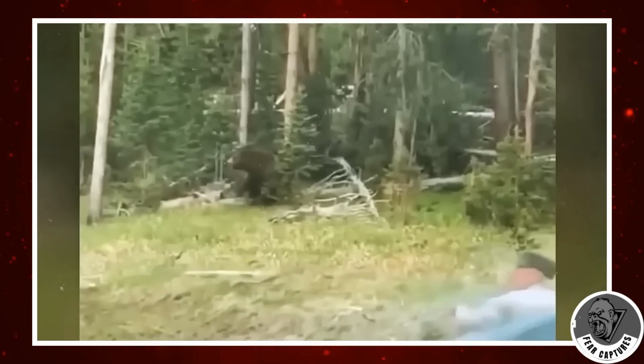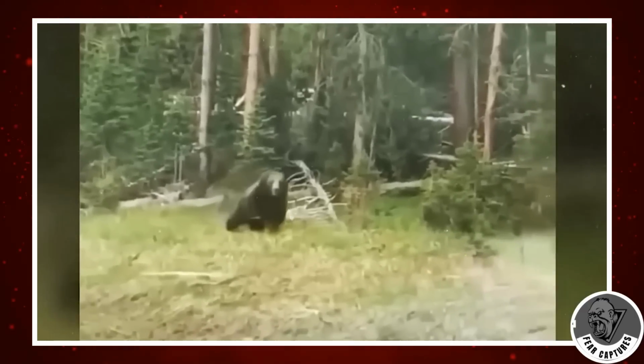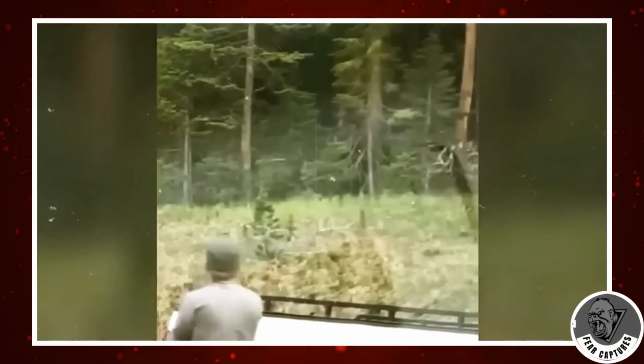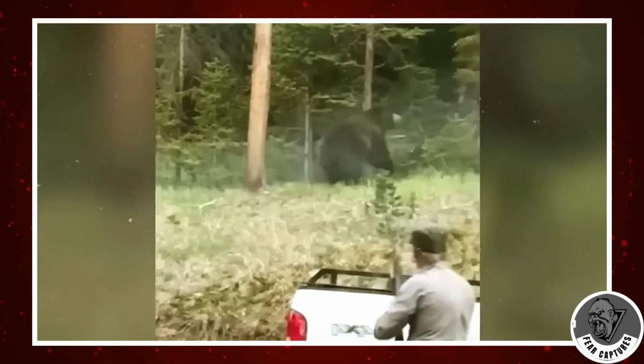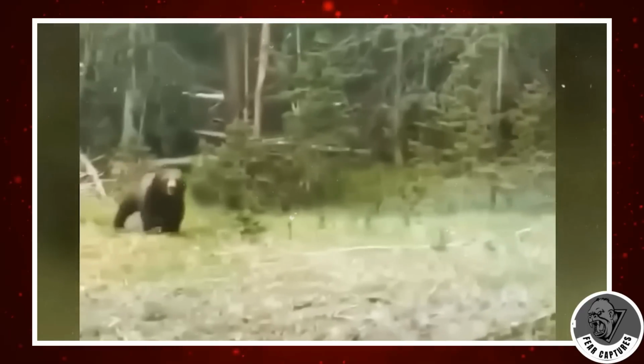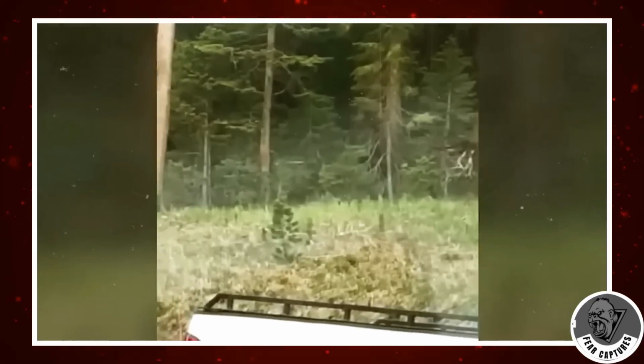Get ready for a video that's totally real and gives us a serious reality check about bears. We often see them as cute and cuddly on the internet, but this footage from Yellowstone Park tells a different tale. Picture this. A park ranger is on duty when, out of nowhere, a bear shows up. Luckily, the ranger is close to their vehicle and has a firearm. They fire a few warning shots into the air, and guess what? That's enough to make the bear back off.